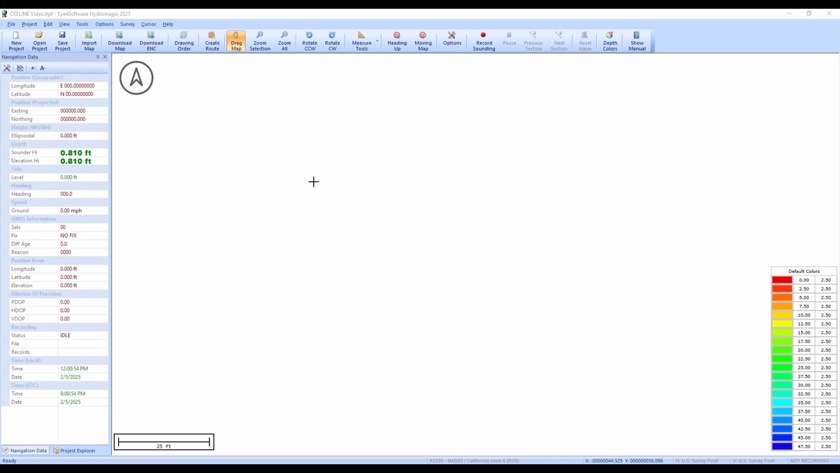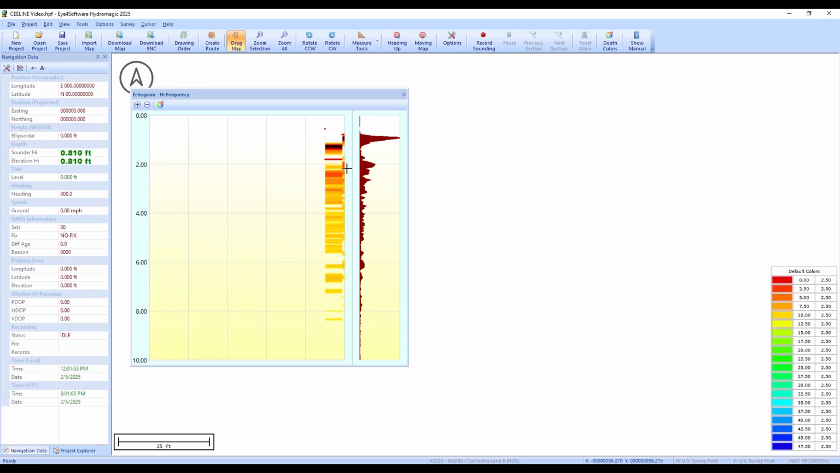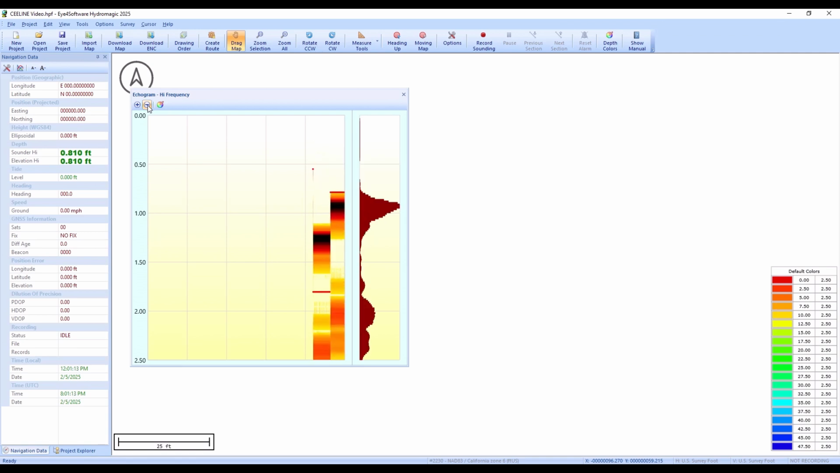So the next thing we can look at is the echogram view in Hydromagic. So I go to View, Echogram High. This is showing us our water column view. Again, it's going to be fairly ridiculous because we just have a bucket of water here. So I can zoom in a little bit, and we can see here our water column echogram. If I move the transducer up and down, we can see the depth moving. Here in this way we have it configured.